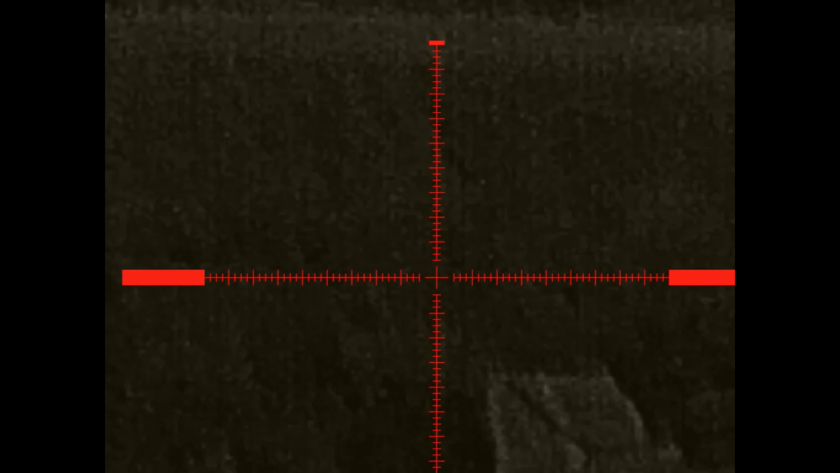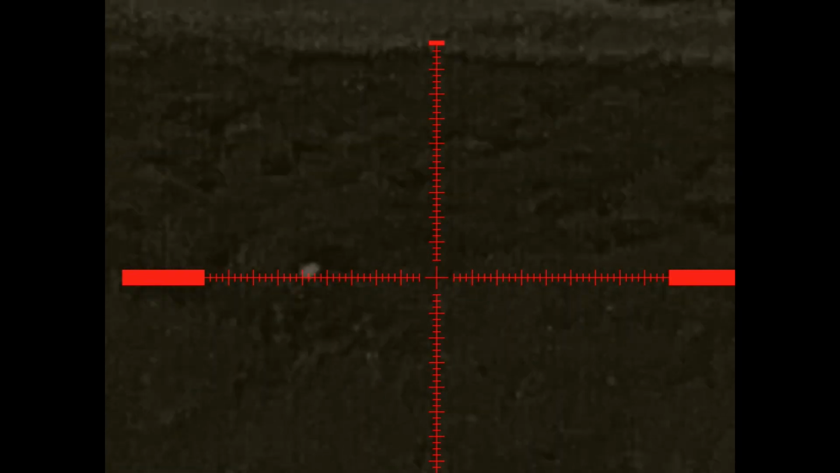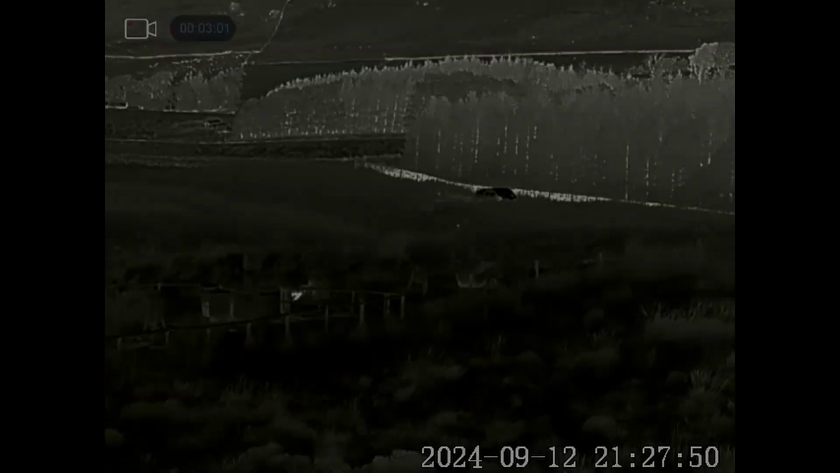I think he's just seen our silhouette. We're actually on a bankside above him and the moon's behind us, and unfortunately I think he's clocked us. I'm going to use the mouth caller and see if I can bring him back round. This is definitely the same fox as last time. Has no interest in the caller whatsoever and has gone down the drainage ditch.